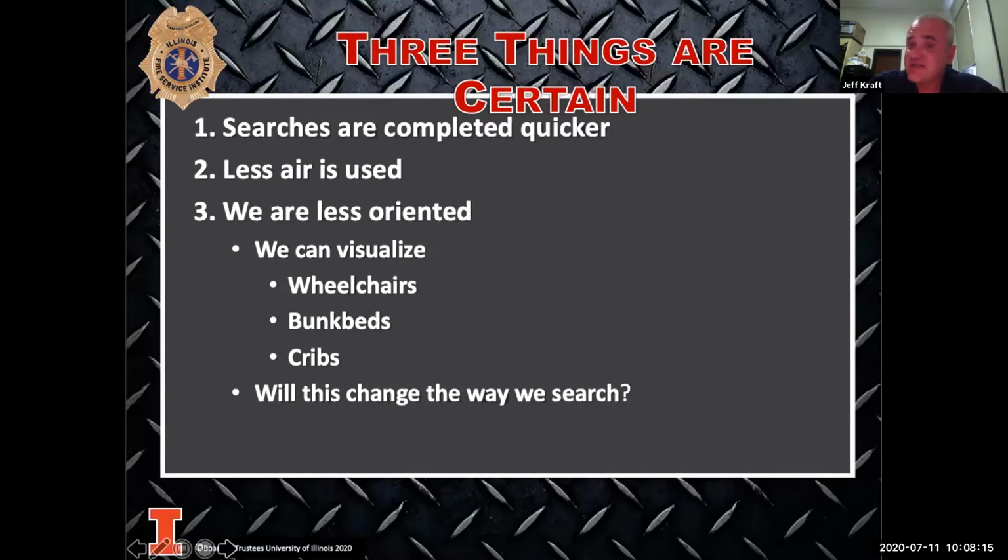Think about the standards of the new air packs that are out there right now. The times that the bells go off on the air packs is a lot sooner than what it used to be, which means I have less time in the building to accomplish the tasks and goals that are in front of me. When I'm doing my searches, think of the information that you can obtain.